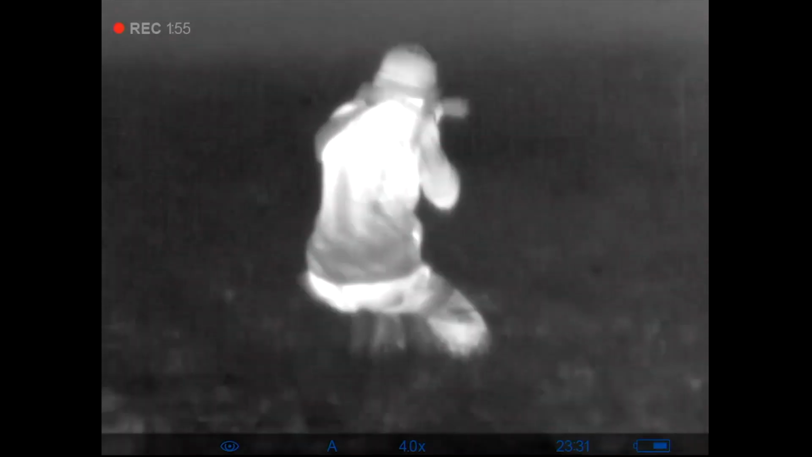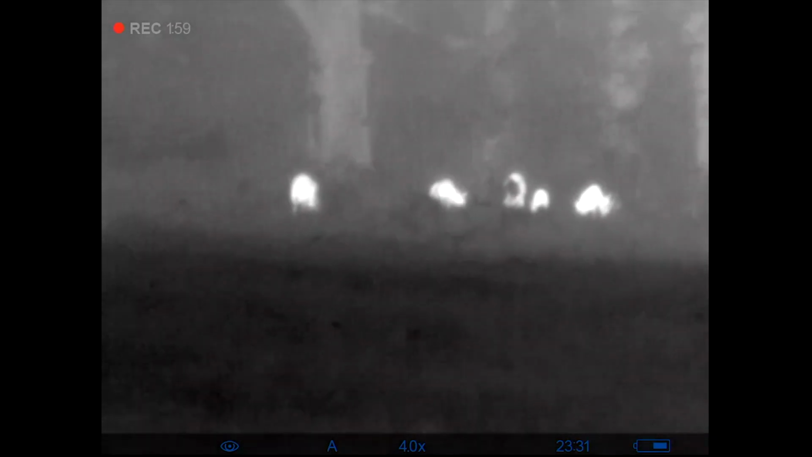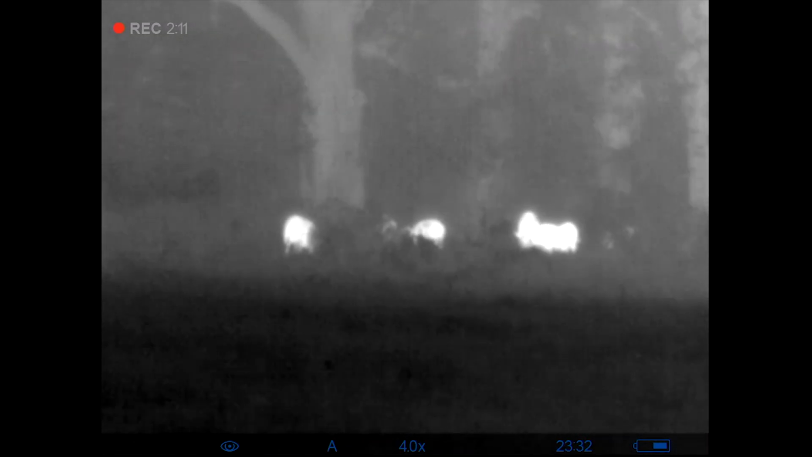Alright, so real quick, I wanted to give you guys an example. These hogs are just over 100 yards away, and this is when you can start seeing the detail in pretty much all animals. They can be identified further back because of the movement pattern and their group size. Here I am about 15 yards away from the camera, and the hogs are about 30 yards away, so this is what they look like, about 40 to 45 yards away. Unfortunately, the clarity is not as good as it could be because the settings weren't perfect, but you get an idea of the distance.